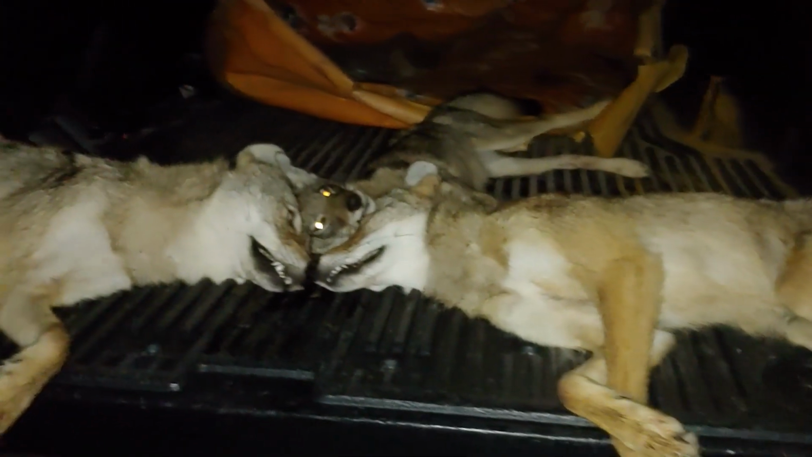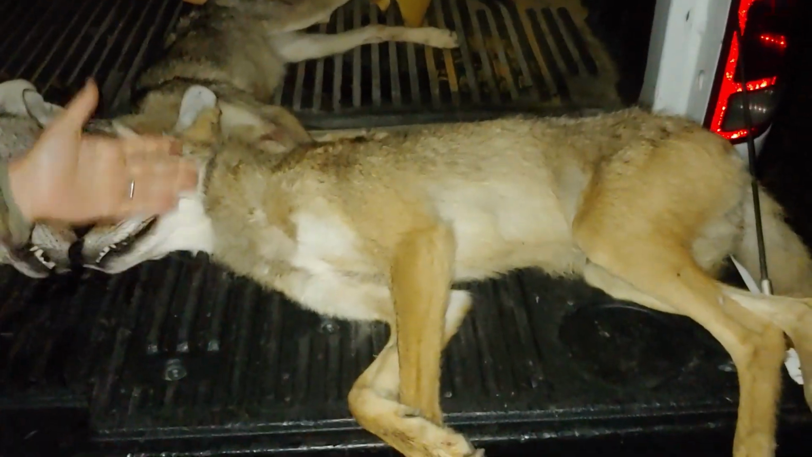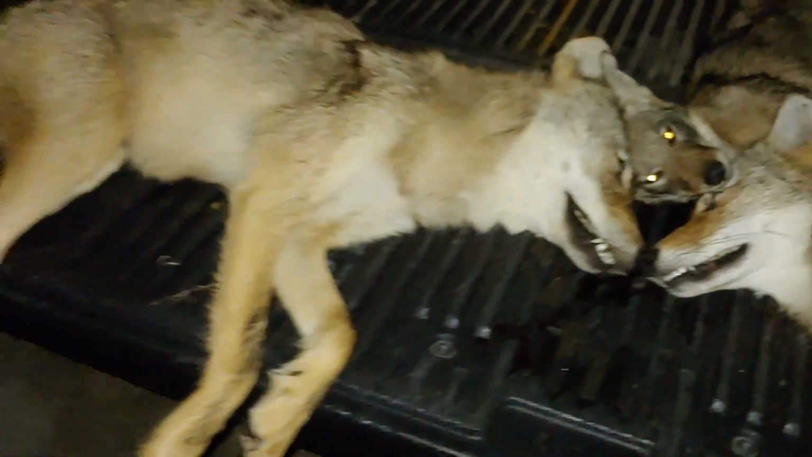So Brian shot the big male. I shot the smaller female. Actually, I didn't shoot her, because she's not leaking from anywhere. So we don't really know where I hit her, but she went straight down. And then the little pup there in the center. Sorry about the junk in the back of my truck. I keep forgetting to put my duck pool in the garbage.